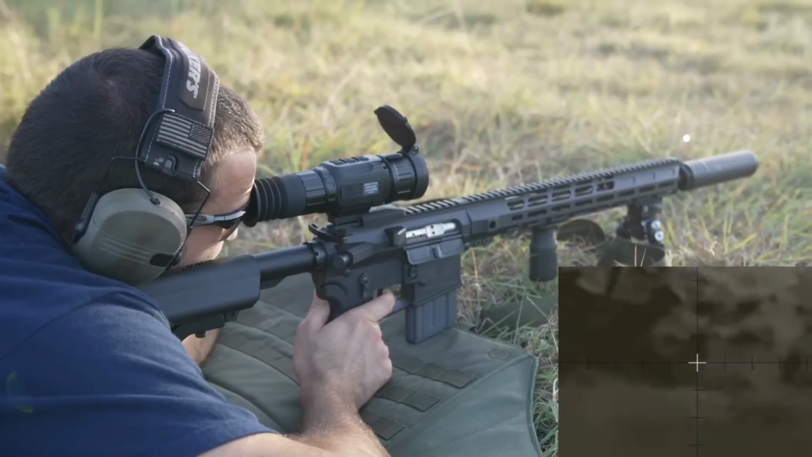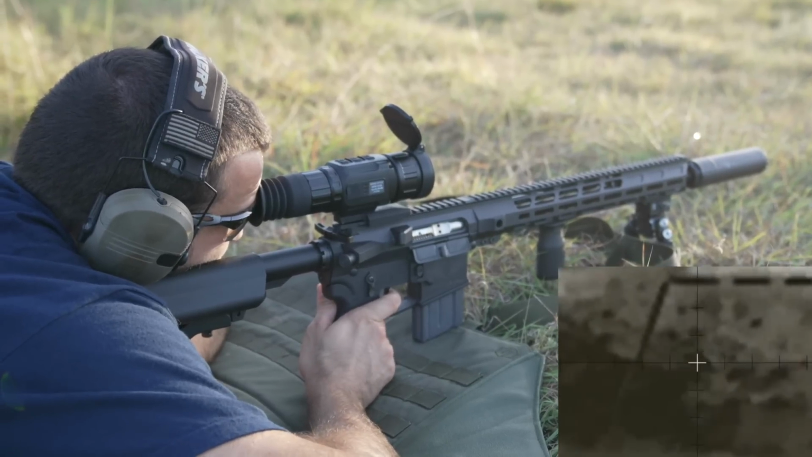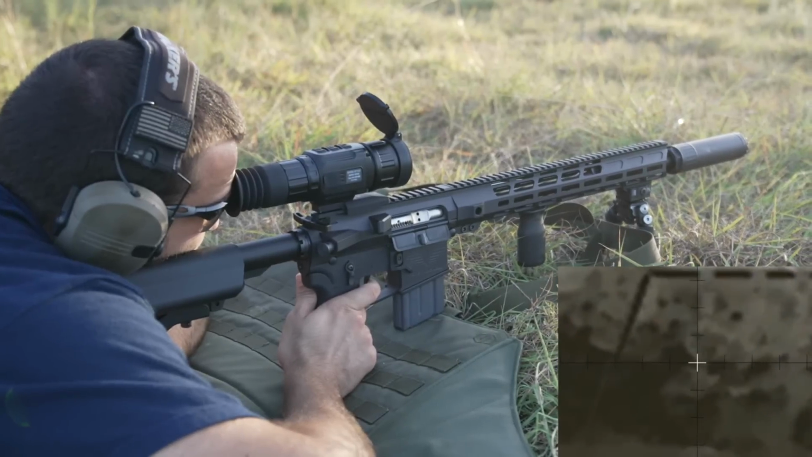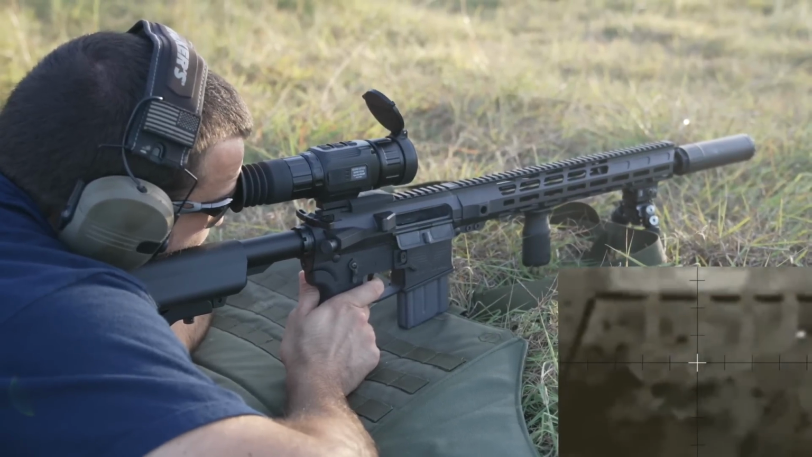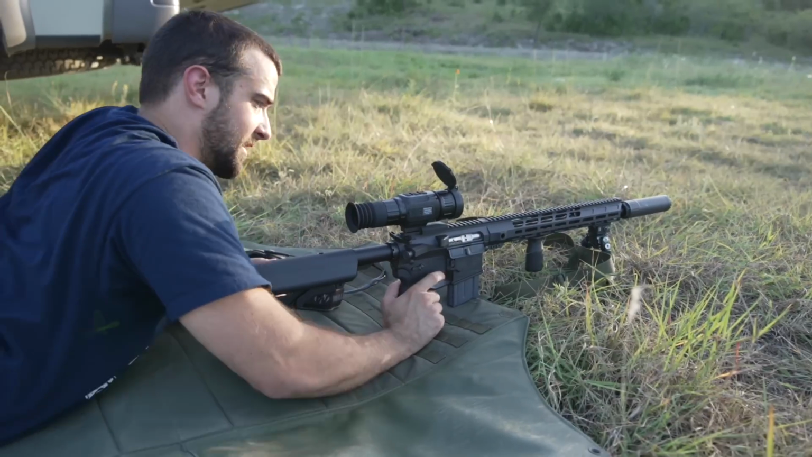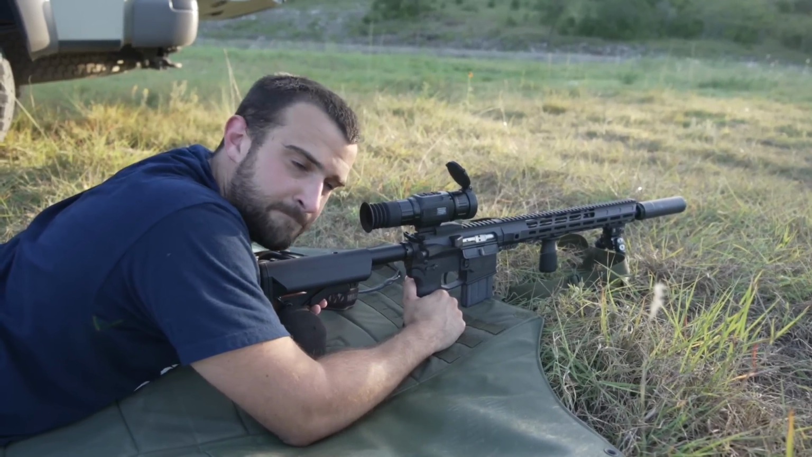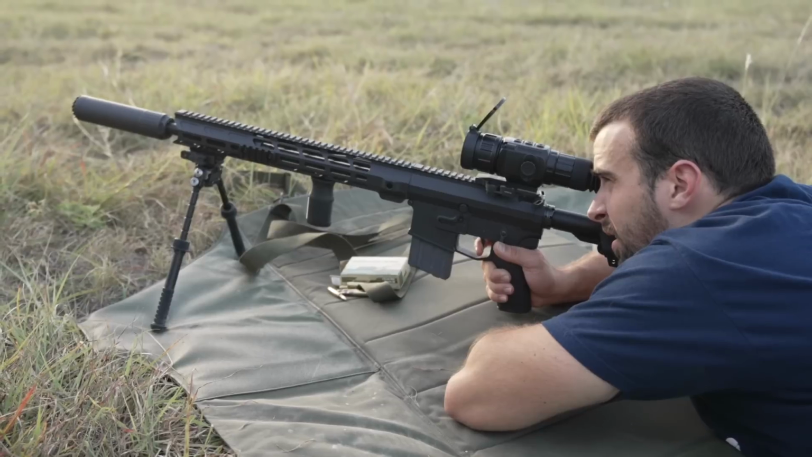Nice. Let's go dead center of the big popper. Yeah, that thing is on the money now. Easy zeroing process. I said we just wait for it to get a little darker and we start backing up a little bit. Money, baby.